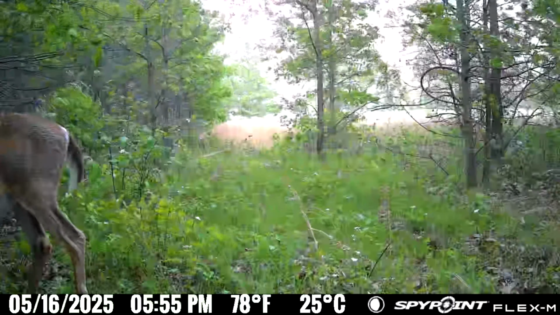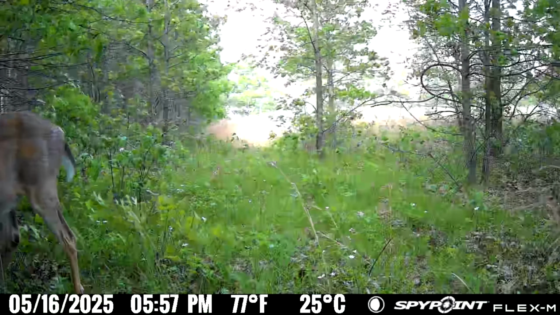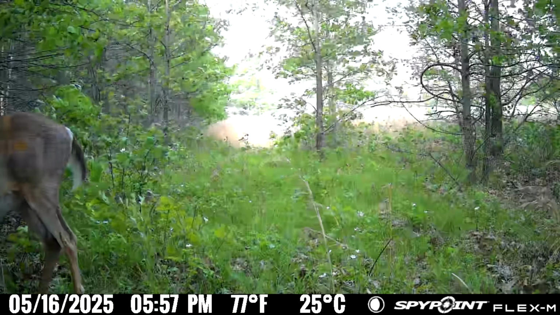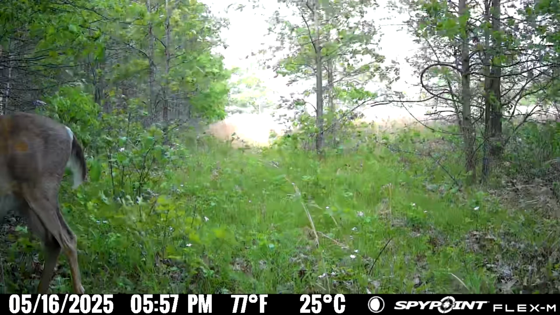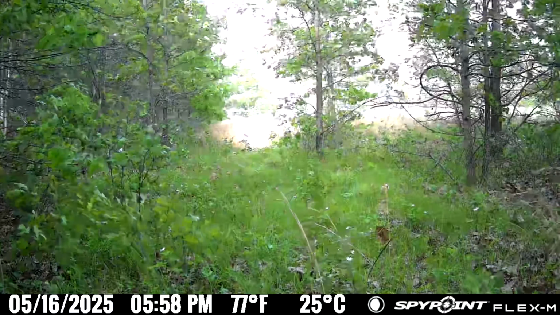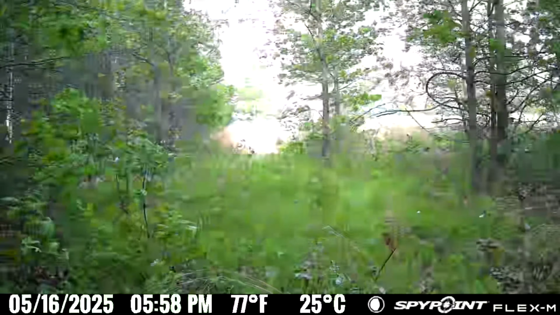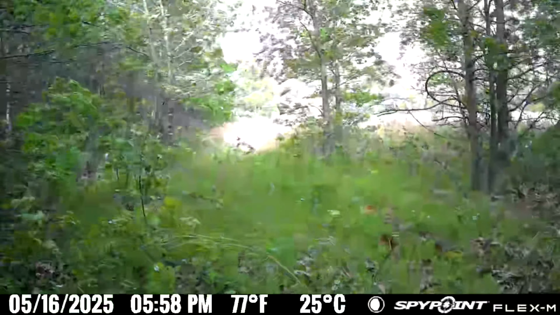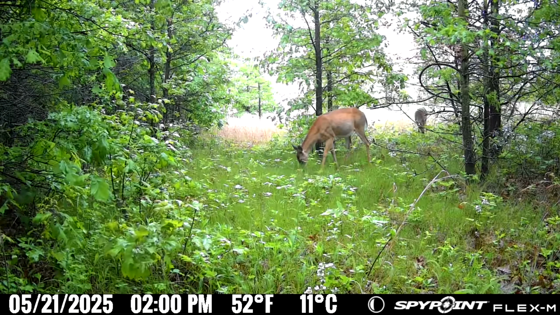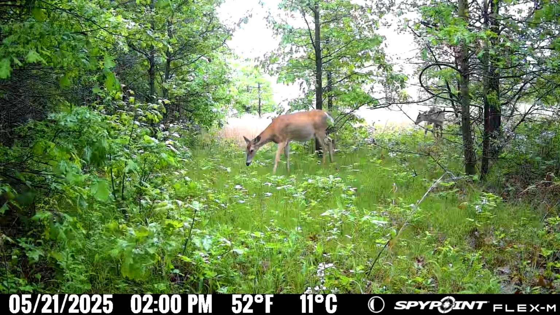Every camera had this windstorm on it, but it showed up best right here in this camera. It was a pretty good wind blowing through here. Was this May 16th, 6 p.m.? I don't know, I guess it was a good windstorm. Don't remember it, but it's blowing pretty good. And then the 21st, they're back out like nothing happened. Everything got a little greener and they're back at it.